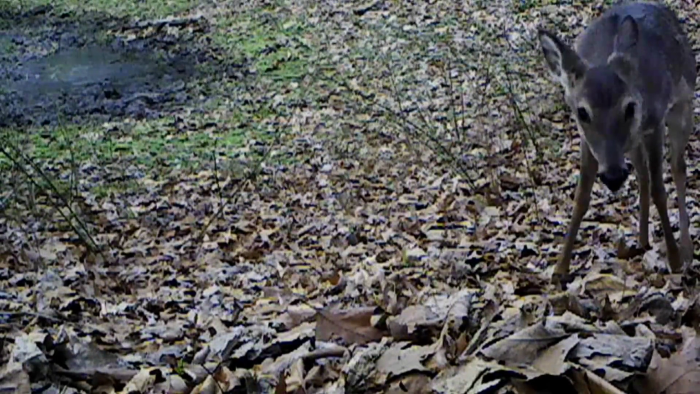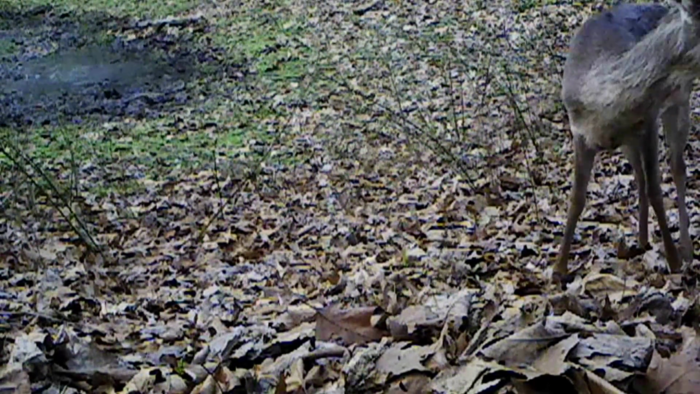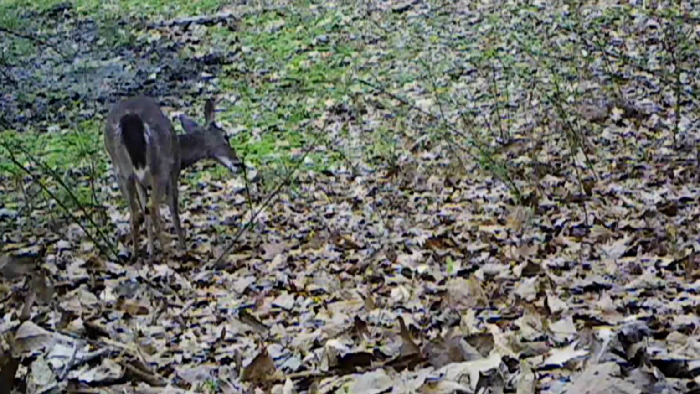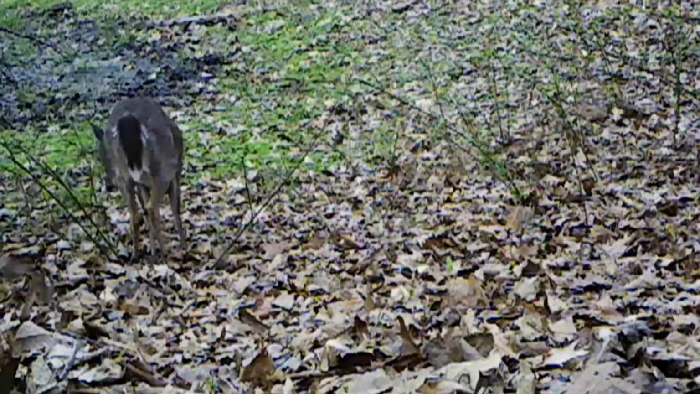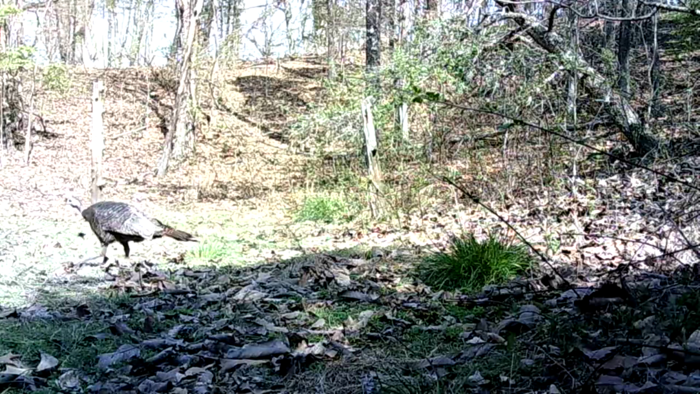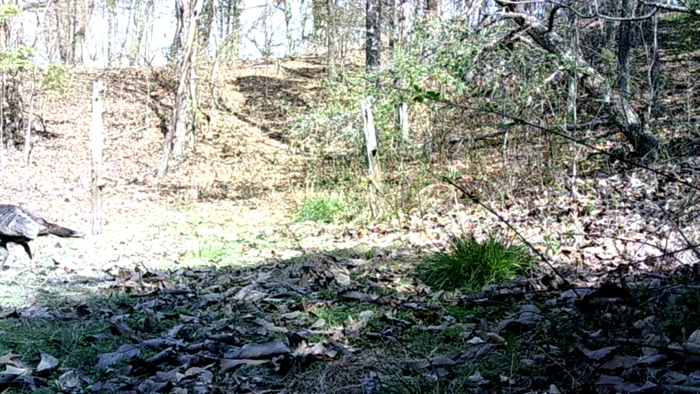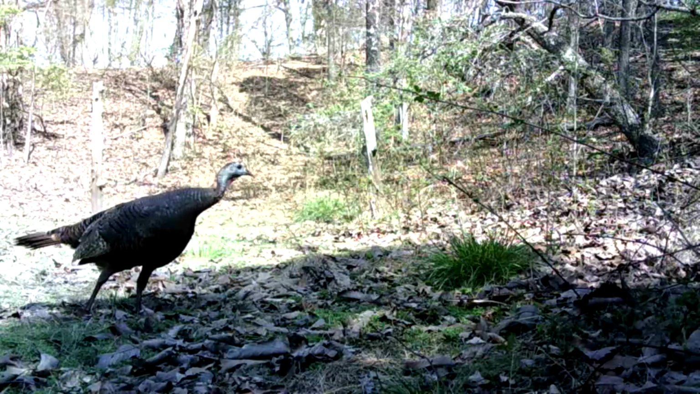And down at the pond, the deer's always liking it down here. I don't know what they're eating on. And the deer just playing, having a good time. And the turkeys down here too. They all use it. I just wished it had more water in it. Ain't that a pretty big bird?